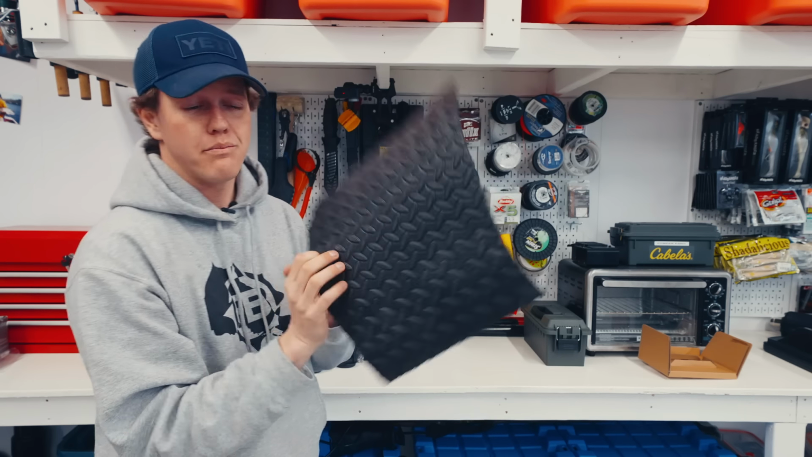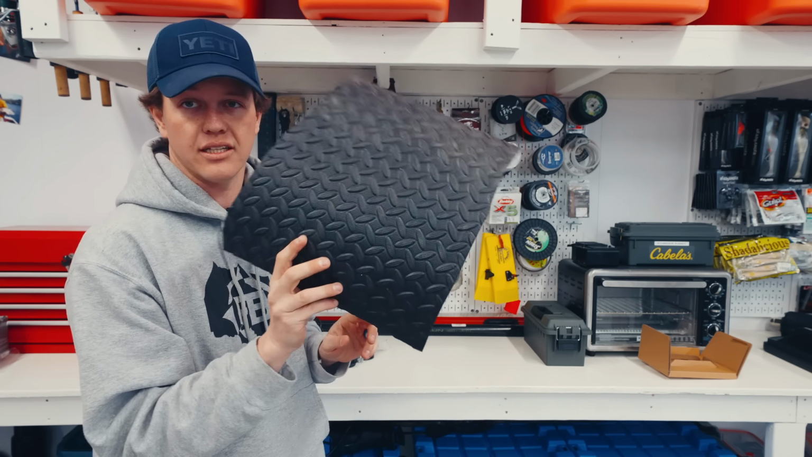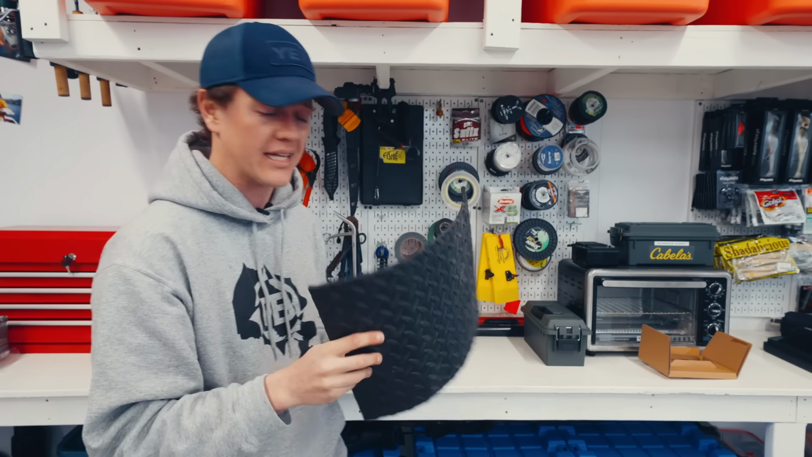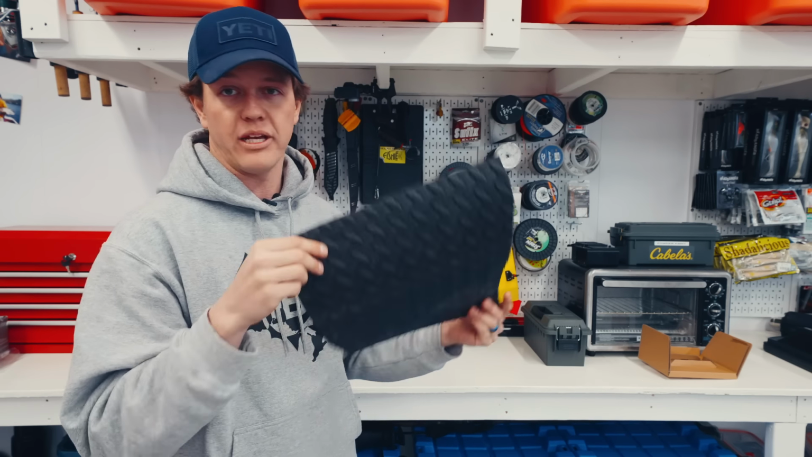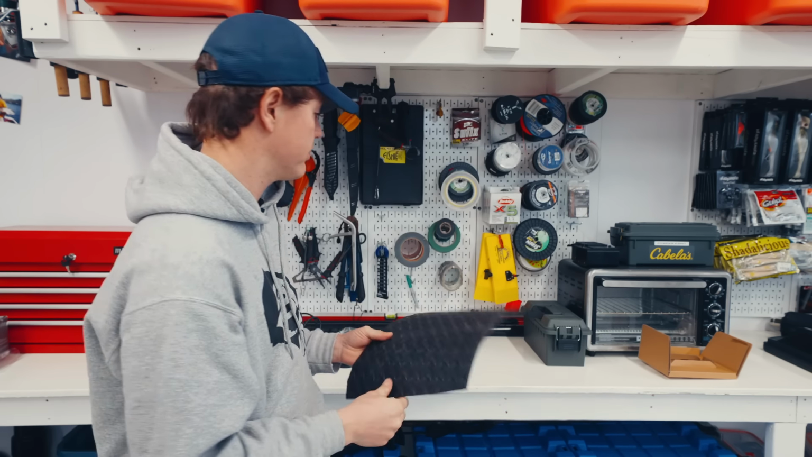This foam matting, we're gonna put this inside, kind of hold things in place. This is actually a little chunk cut off of what I use for ice camping. Once again, will be linked below, but yeah, we're gonna cut a little chunk, and that's gonna act as a cushion for the battery and also kind of hold it in place.